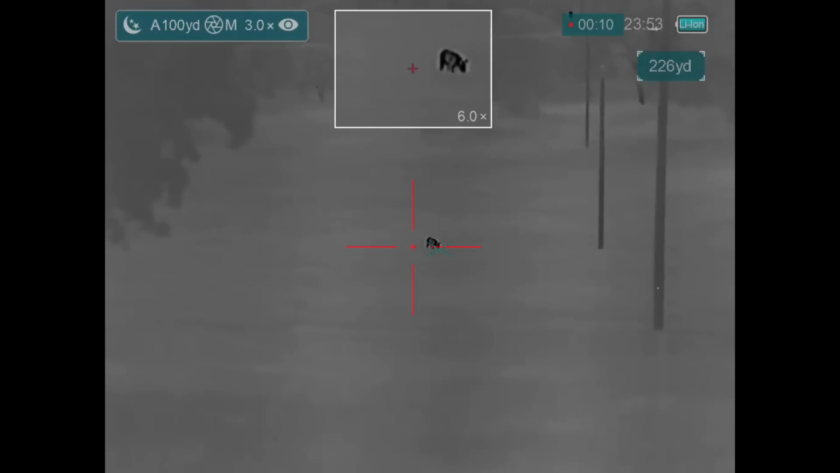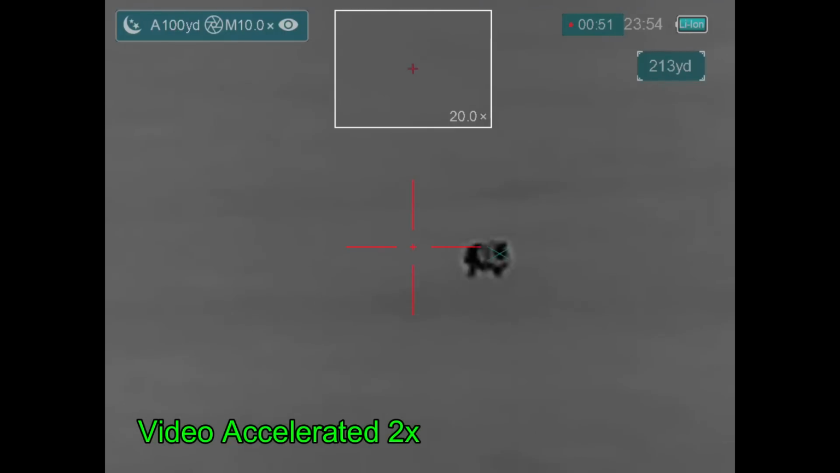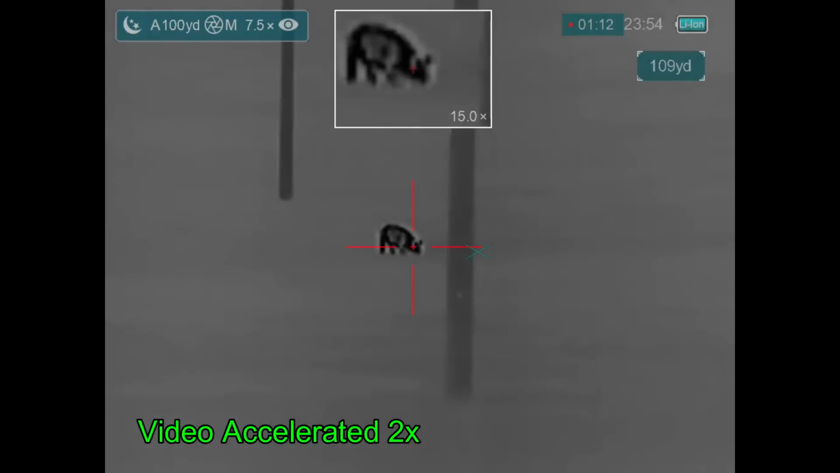I think he's going to be coming my direction, so I'm just going to camp out and see what he does. Getting zoomed in. I could shoot from this distance, but let's see what develops. Sure enough, he's working his way towards her yard. He's sniffing the air. I think he's doing a security check, but in fact, he has something else in mind.